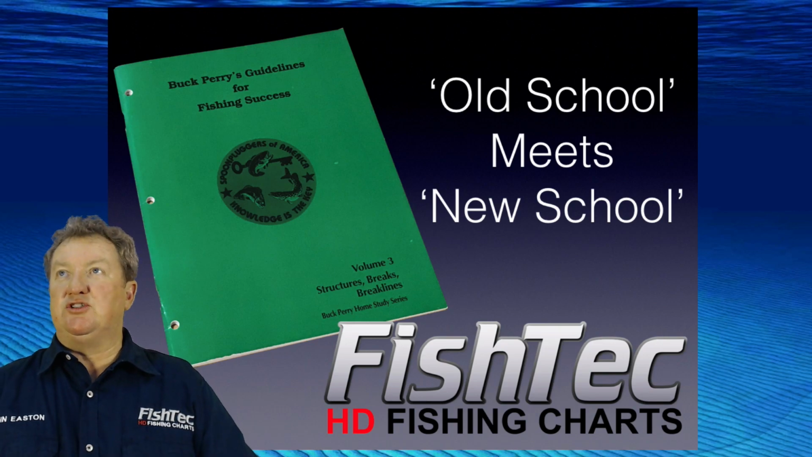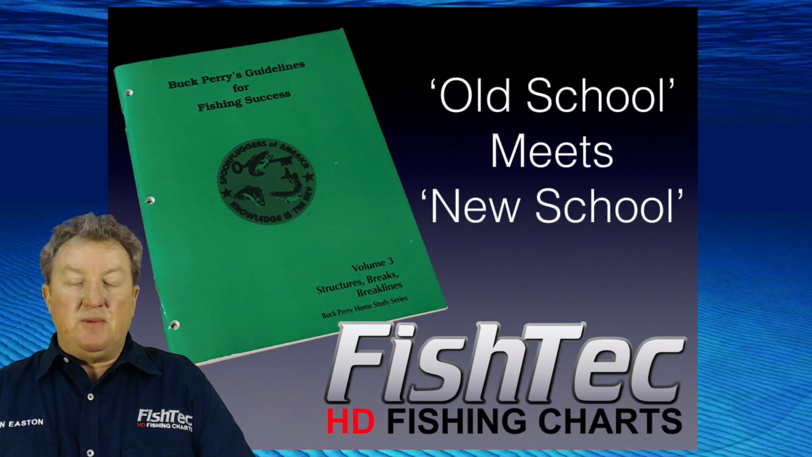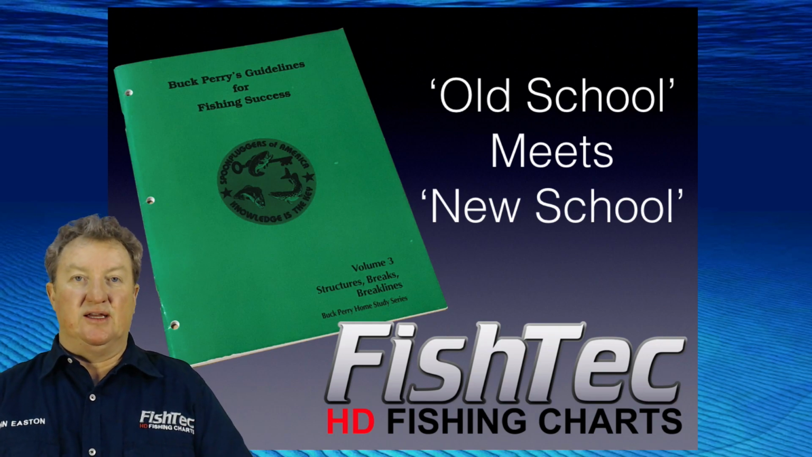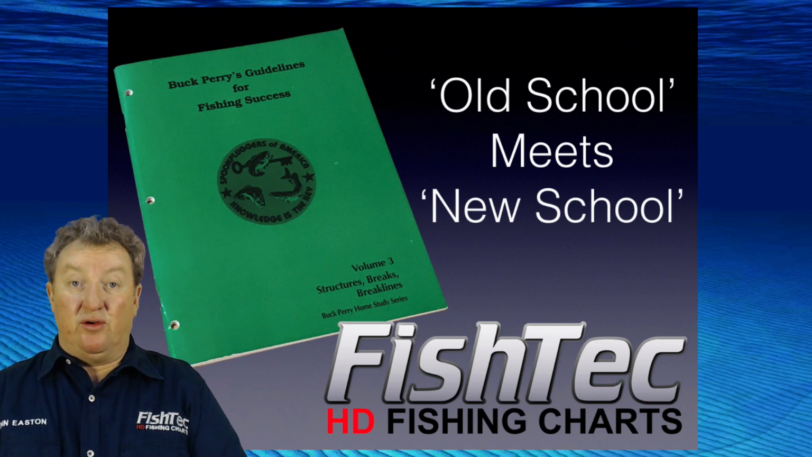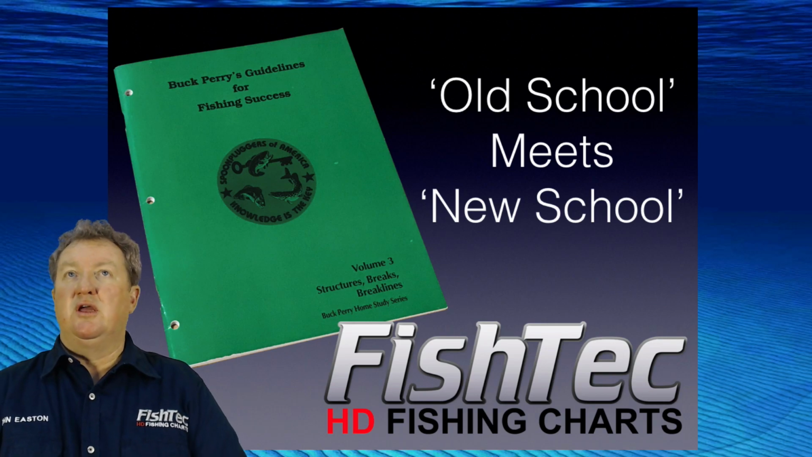Last week I said to you, it's all about old school meets new school. I must be honest, contours in South Africa is relatively new. There's a lot of you out there that have been dealing with contours for many, many years with your old paper sediment charts, and you know them backwards. But relatively speaking, for South Africa, it is very new, particularly on the inland water side. FishTec really only got started 10 years ago. I've been doing this whole thing for about 15 years now, and the way we got started was with charts.